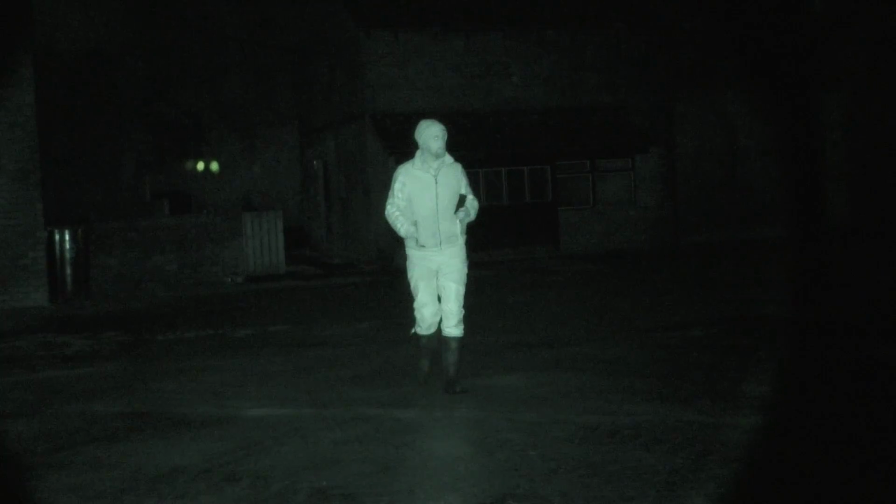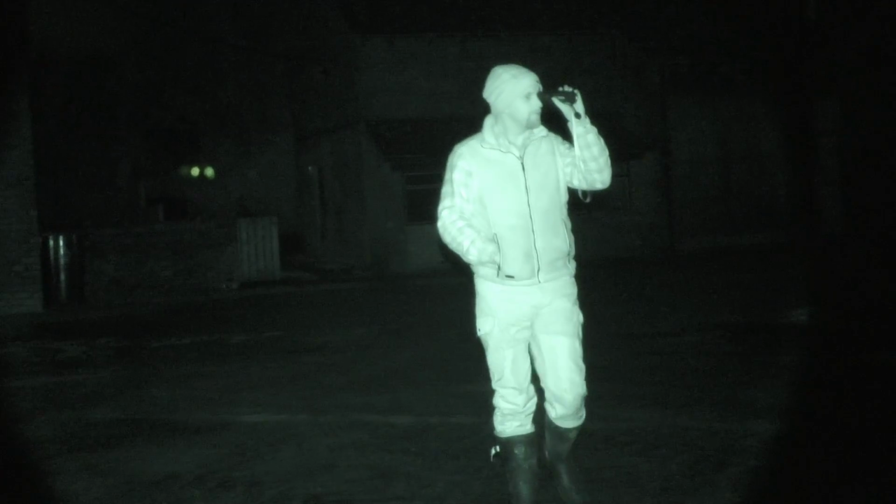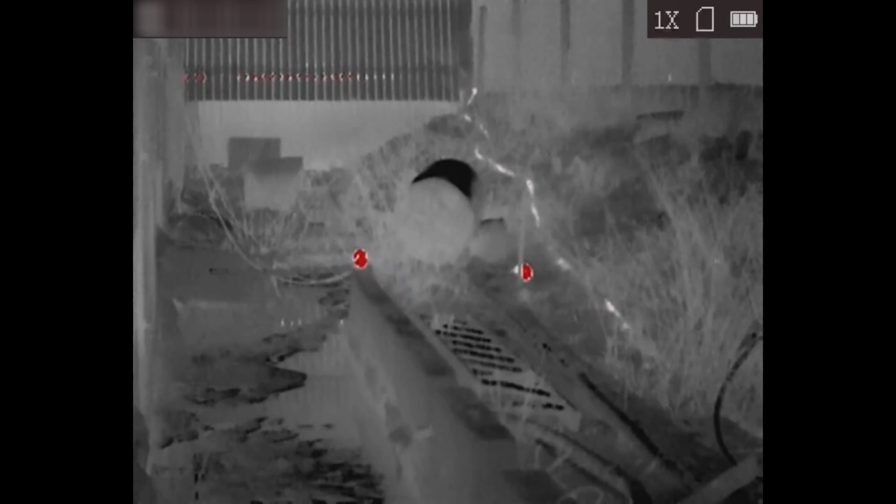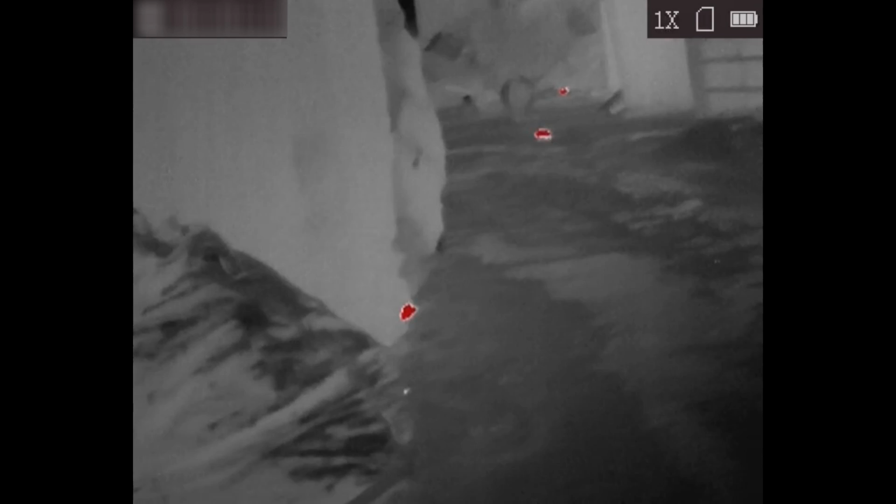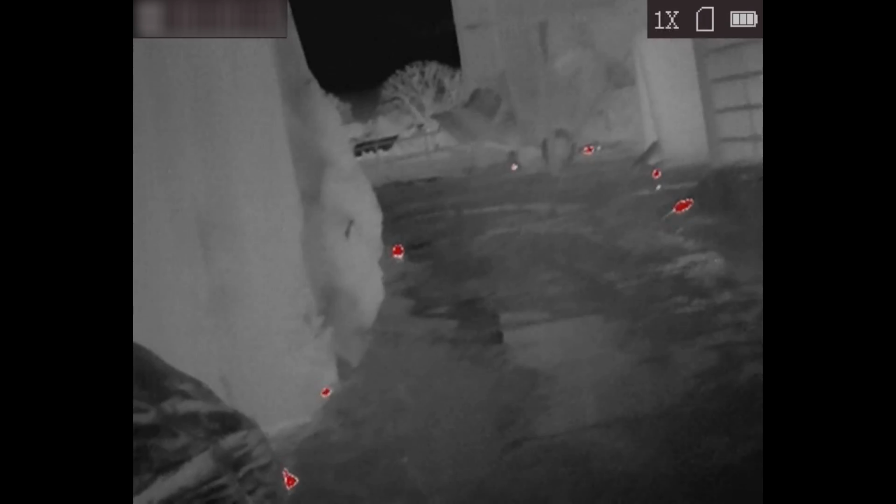So before we get started, Lofty's just having a little look around with a thermal, just looking for our usual hot spots, which is where we usually find the rats. We tend to stay in the same places, so we tend to know where they are. We just got to wait for them to come out. But then again, because there's that many of them at the moment, they're already out.